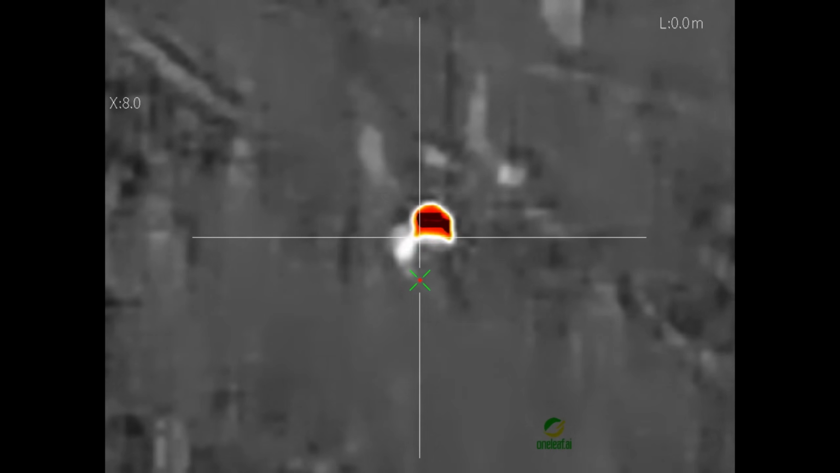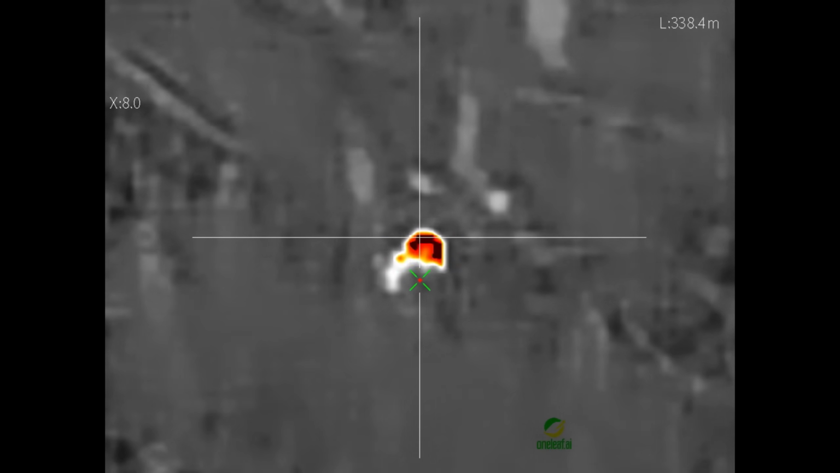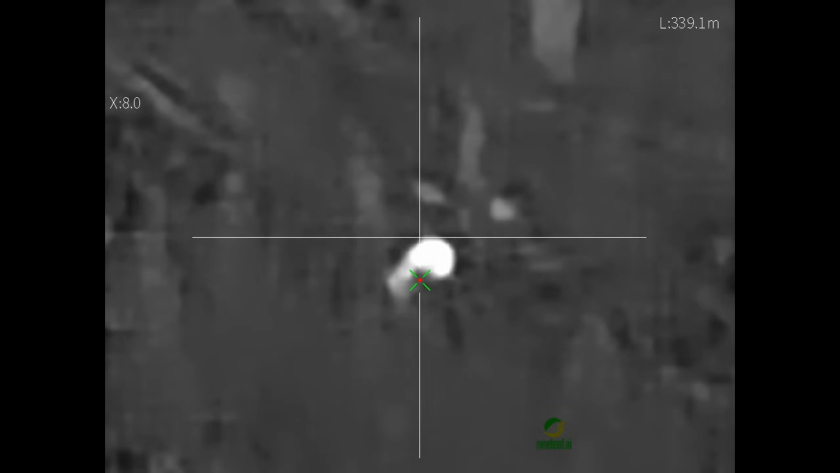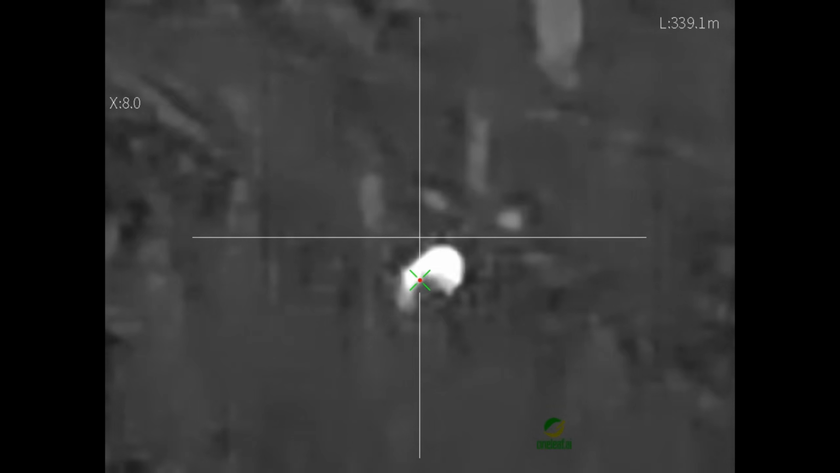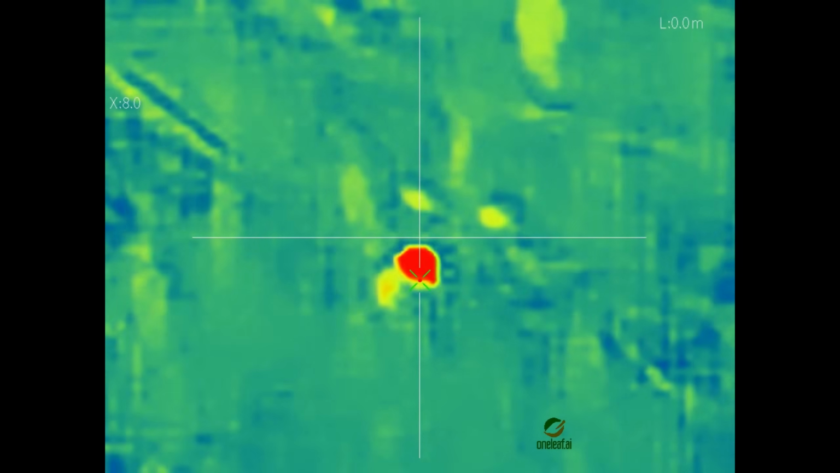This pig I spotted at about 340 metres, or just under 340. I watched it for quite a while to see if there's any other ones with it, and it seemed to be on its own. I set up the bipod on the rifle, got a good resting shot, and took my longest shot that I've done with a thermal so far.